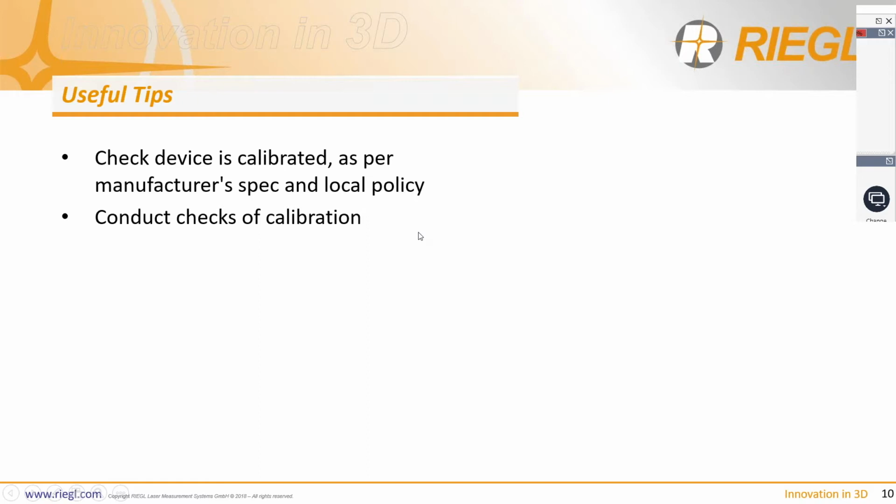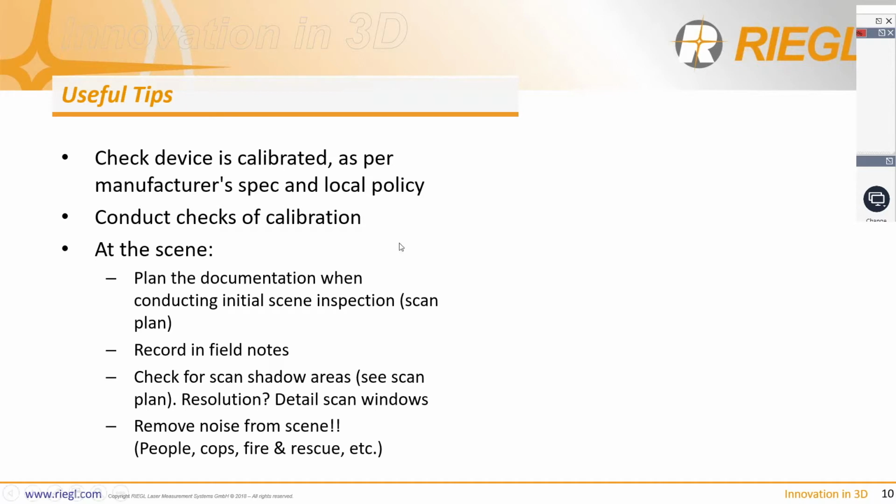We also recommend that we conduct, as Jill pointed out a couple of minutes ago, checks of the calibration, which can be done locally quite easily, and that you document those checks. These can become very important somewhere down the line. You never know if that is going to be the case, of course.